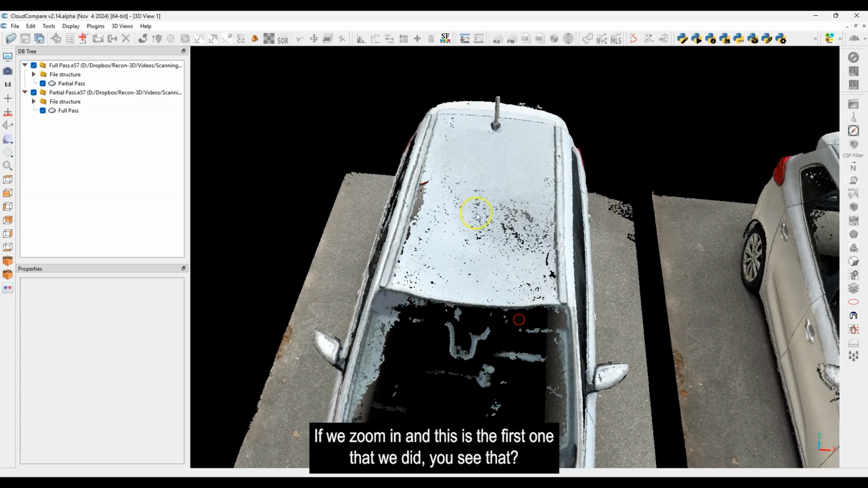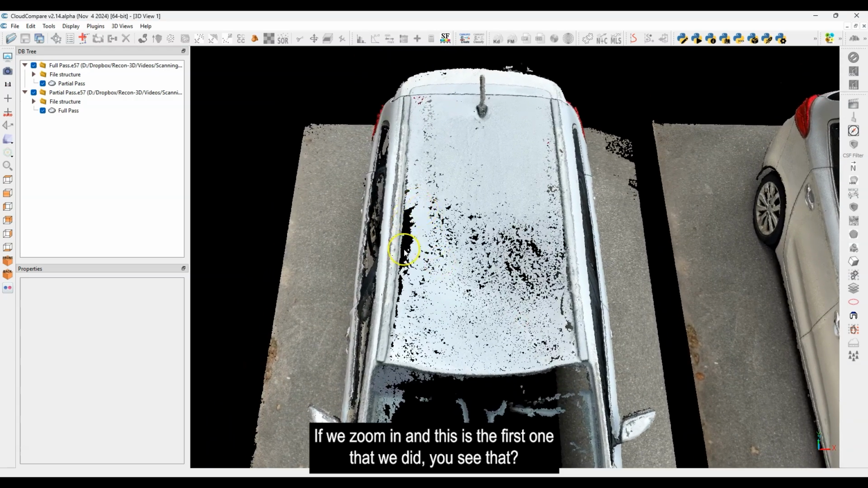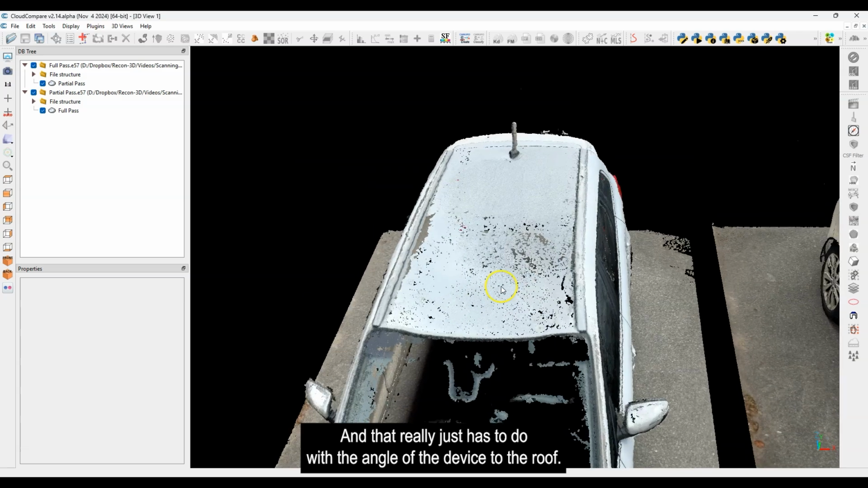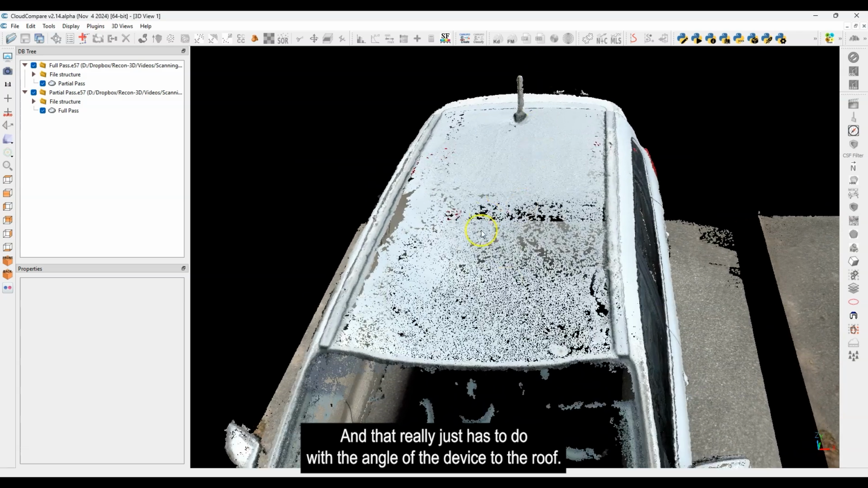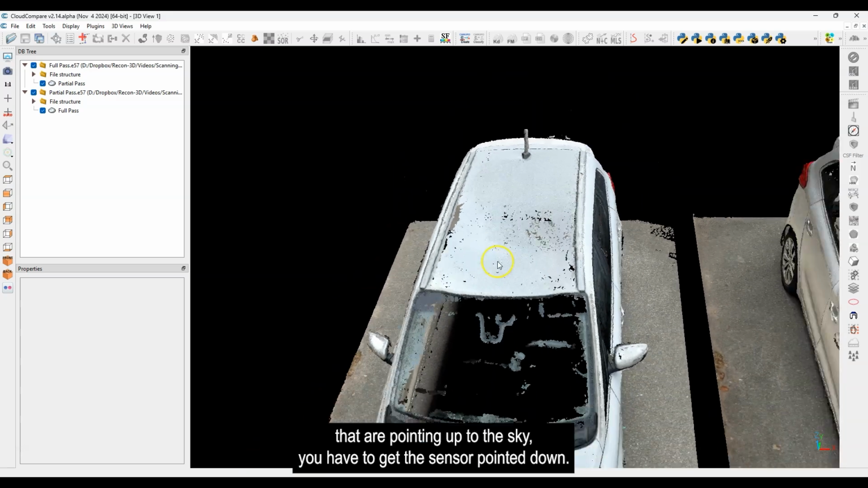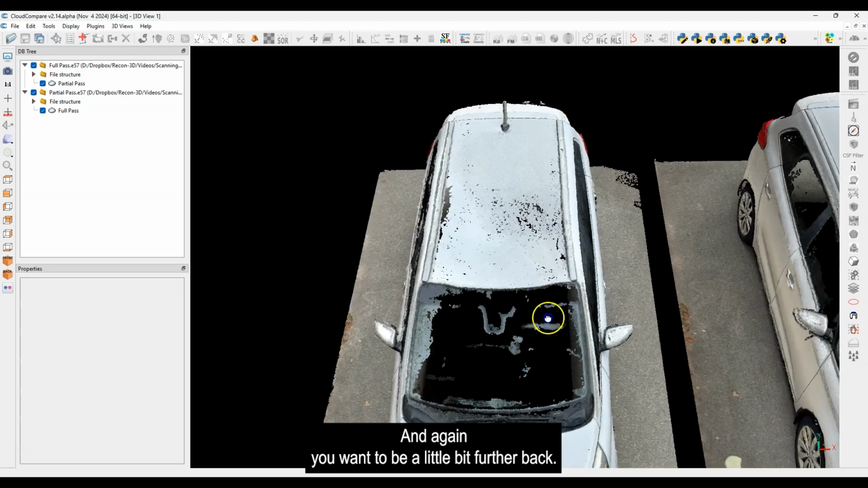If we zoom in, and this is the first one that we did, you see that I've got some data that's missing here, and some here. Sometimes, as the person is going around and scanning, there's kind of like a hole in the middle, or data that's missing in and around the center area. That really just has to do with the angle of the device to the roof, to these surfaces that are pointing up to the sky. You have to get the sensor pointed down. And again, you want to be a little bit further back.